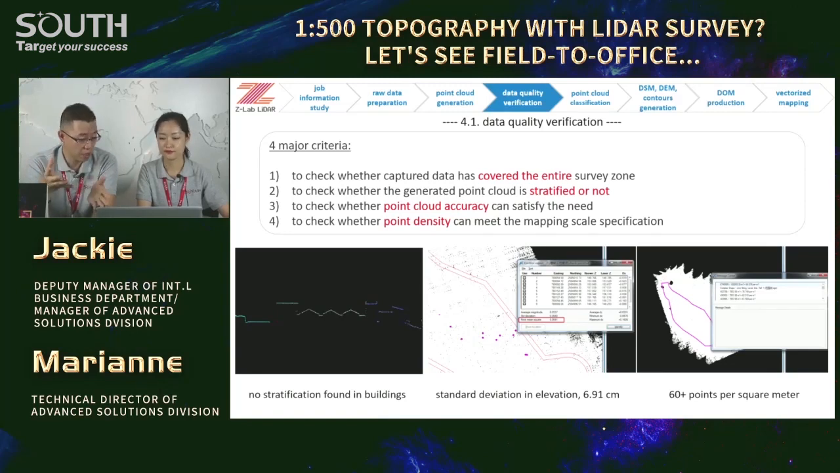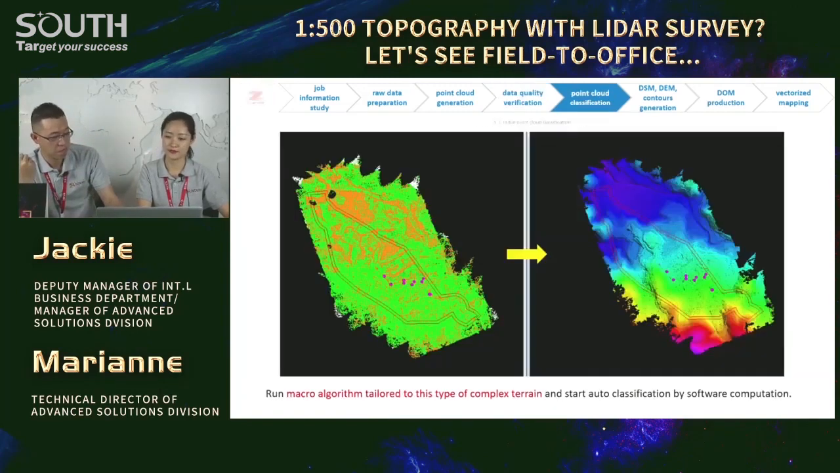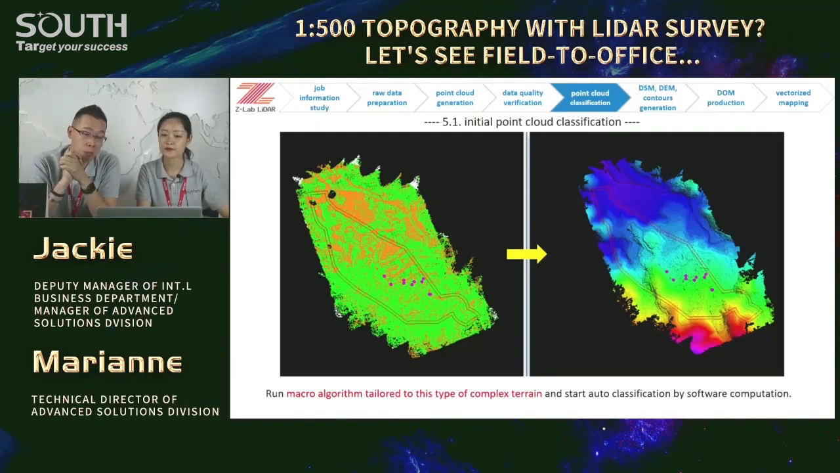Now, with the geo-referenced point cloud, we have to work on the classification. You mean to classify the point cloud into different classes, wanted and unwanted, right? Exactly. For the initial classification, the essence is the macro algorithm for batch processing. Our colleagues will apply different algorithms for different terrains and tree heights, like forest, jungle, bushes, etc. A better algorithm will save considerable effort in the following steps.